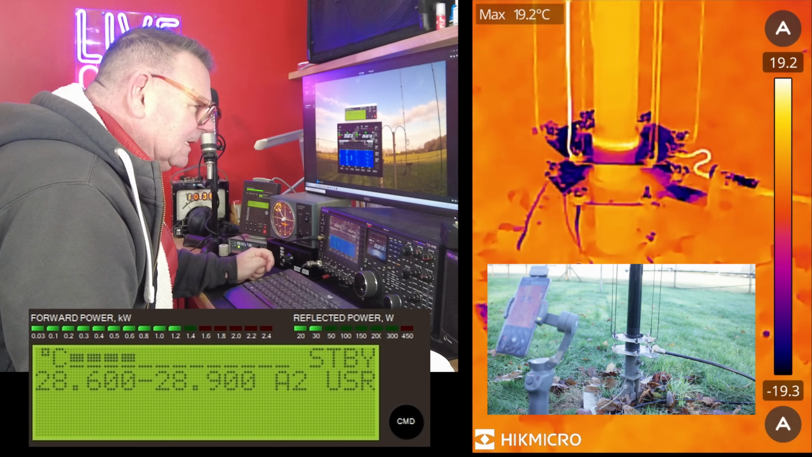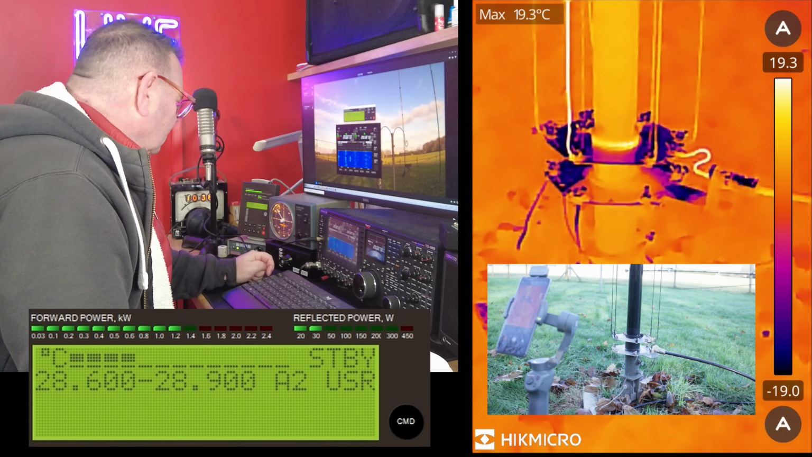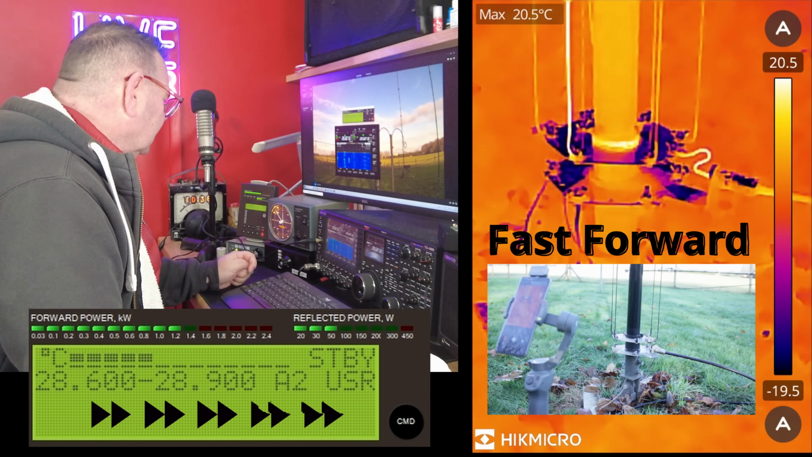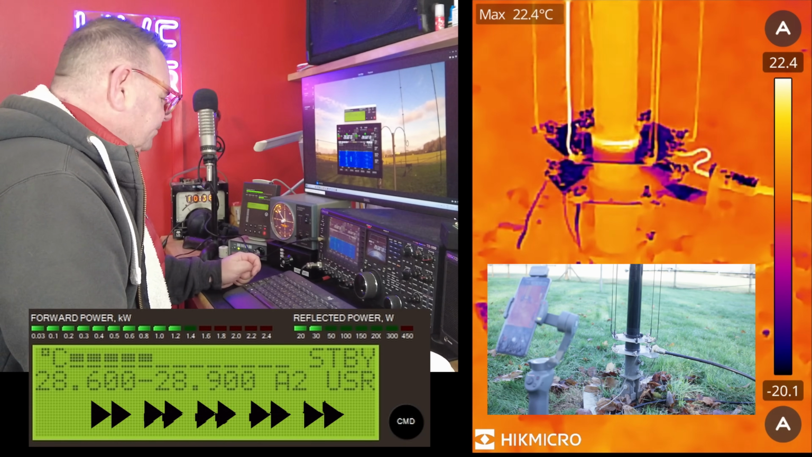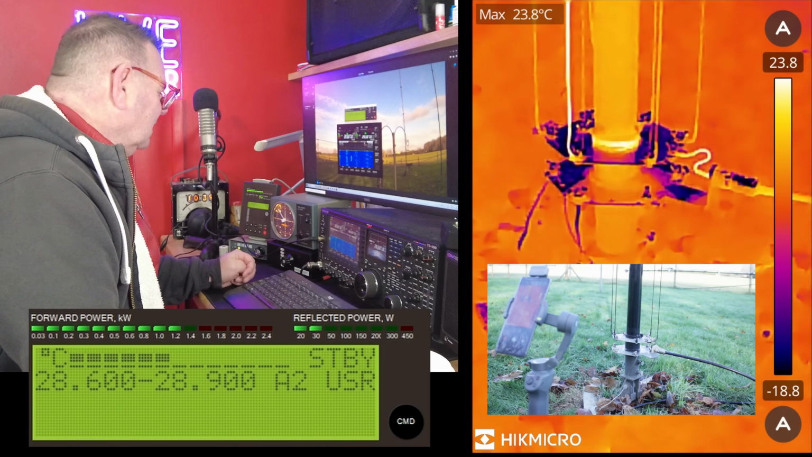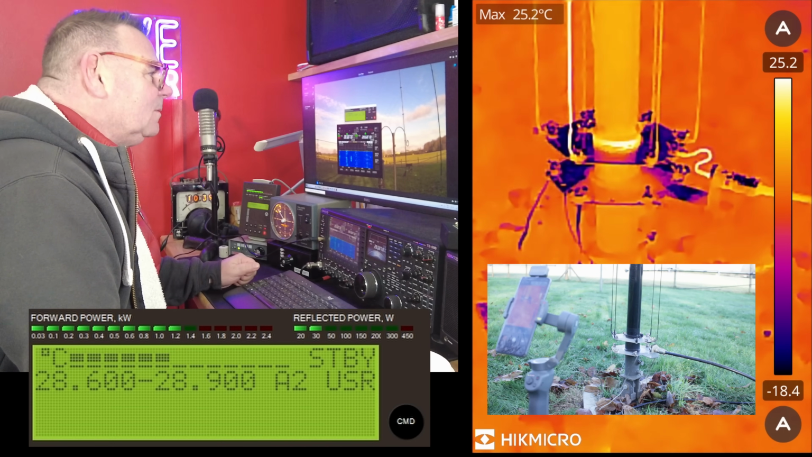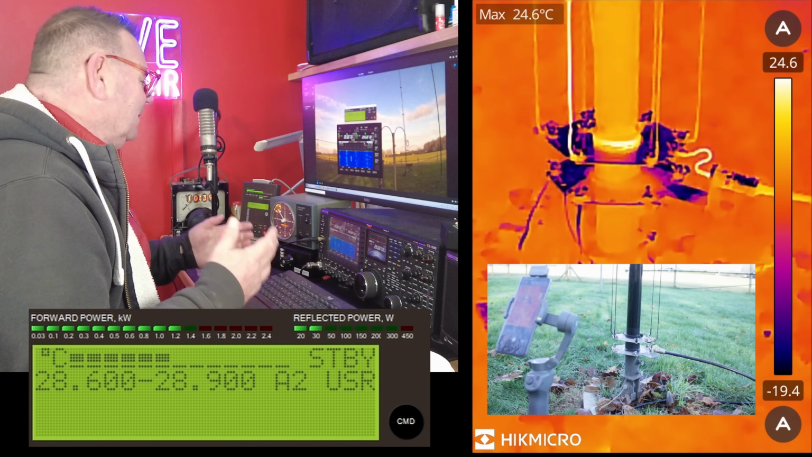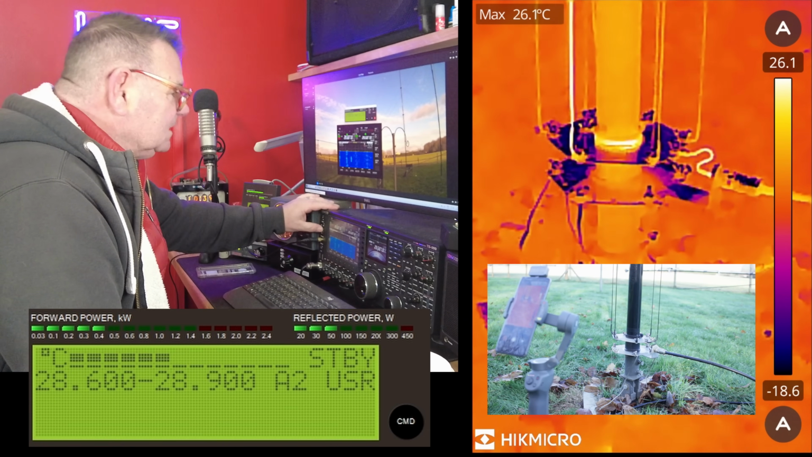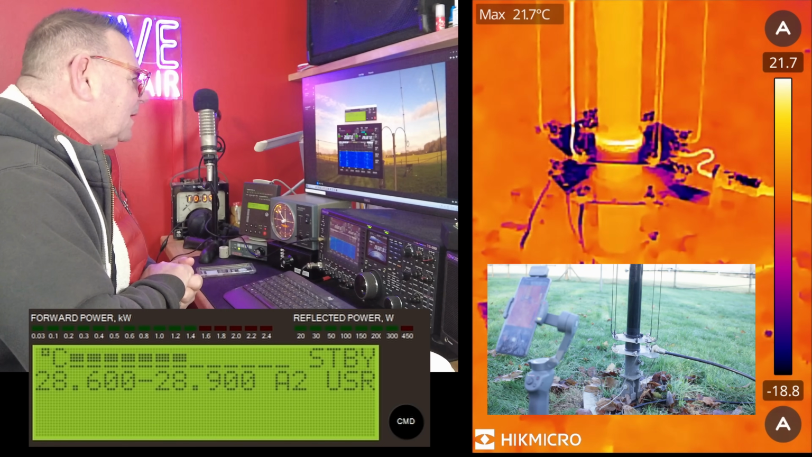How long have we been going? I'll give it a minute, say. I've got to say, this is pretty scary, to be honest. I don't know why. It's only 1200 watts, but it's still 1200 watts. The thing is, I can smell the amplifier heating up. Okay, that is definitely 1 minute at 1.2 kilowatts.